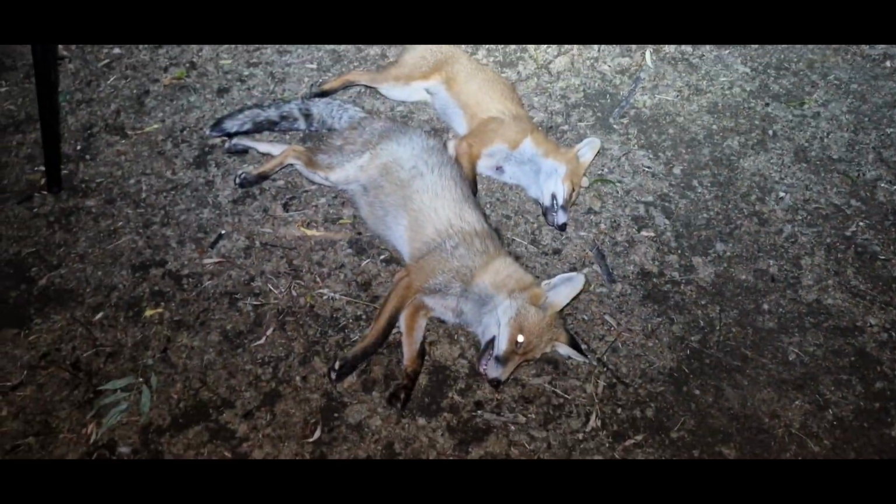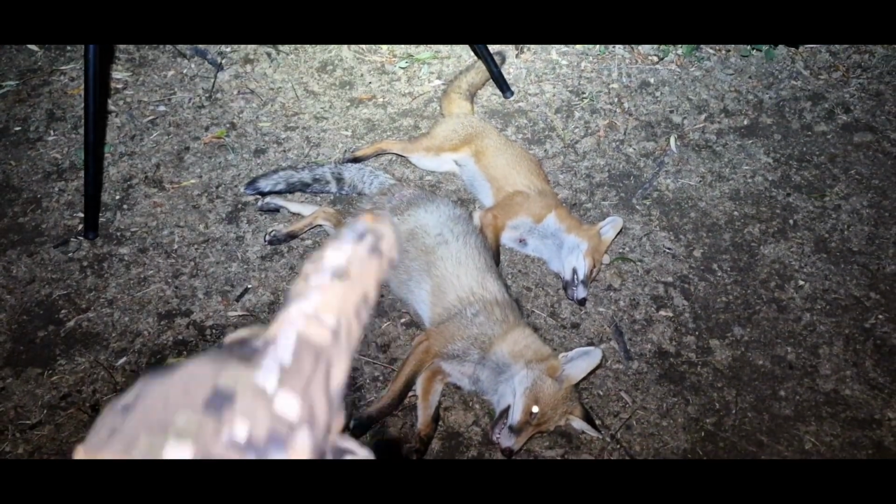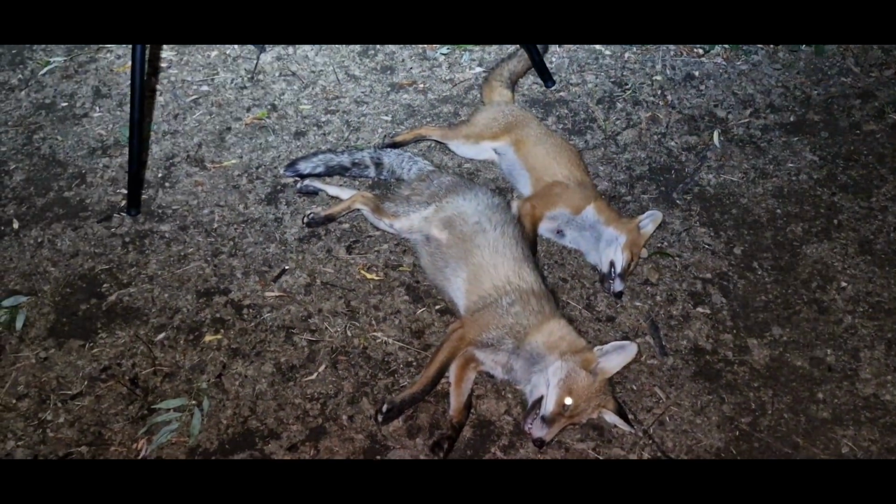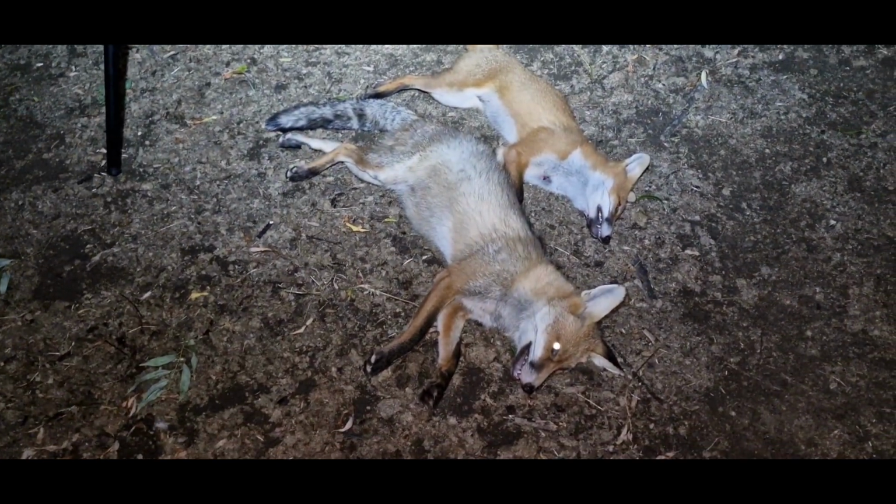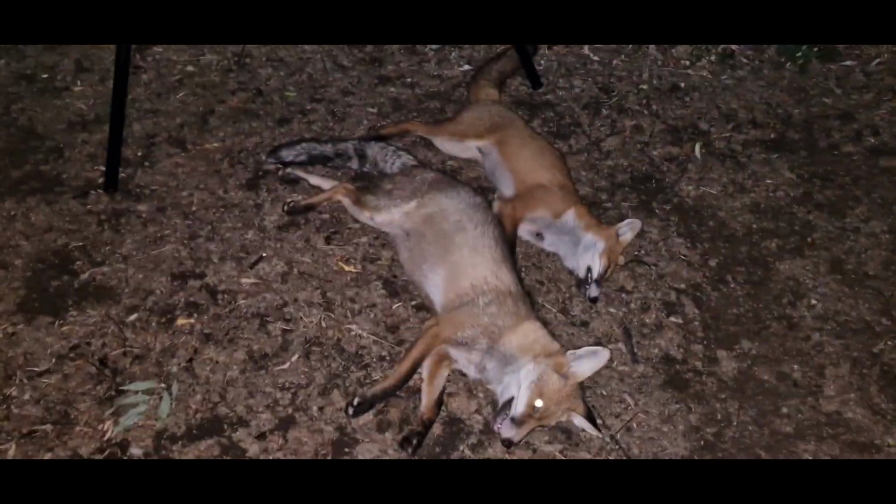So I thought, after I took the shot on the young one, little one, I thought for sure that the second one had to be a young fox as well, given he didn't run away. He just sort of carried on his own business. So, yeah, I don't know. But I got them both, happy with that.